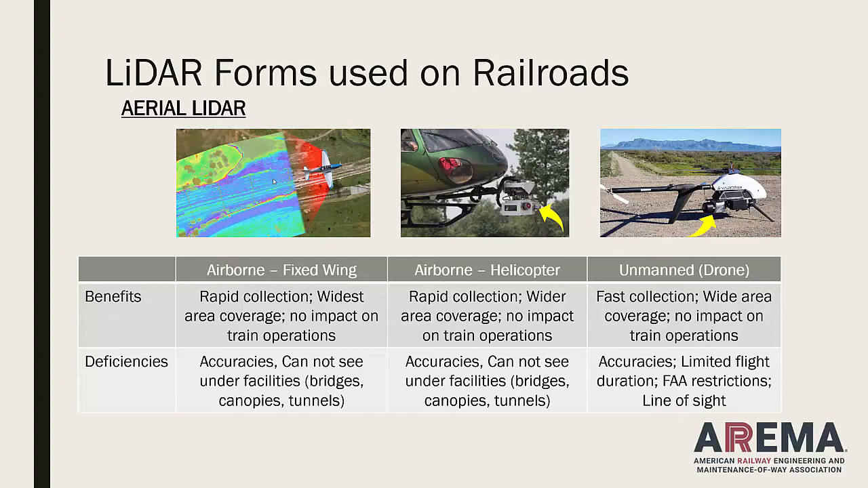There's no impact on train operations with this type of operation. Obviously, they're working autonomously without any interaction really with the railroad. The second option is the airborne via helicopter. And what the little yellow arrows are pointing to is a sensor that is often called a pod. And really it's a stabilizer and a sophisticated set of LiDAR sensors and inertial measurement.